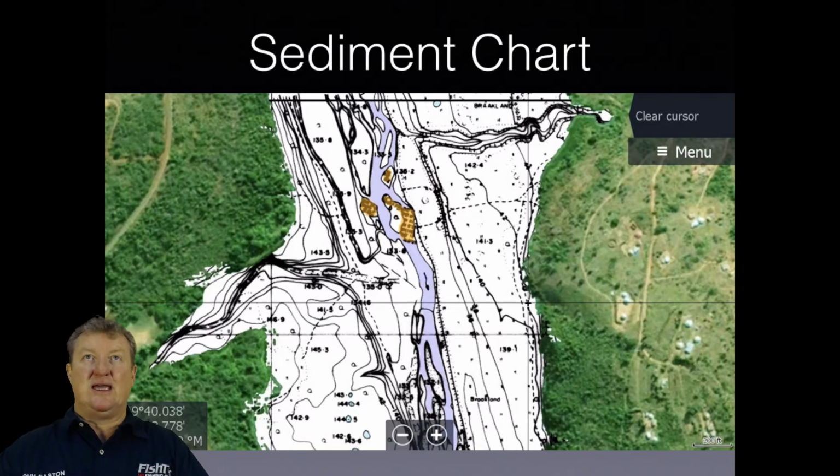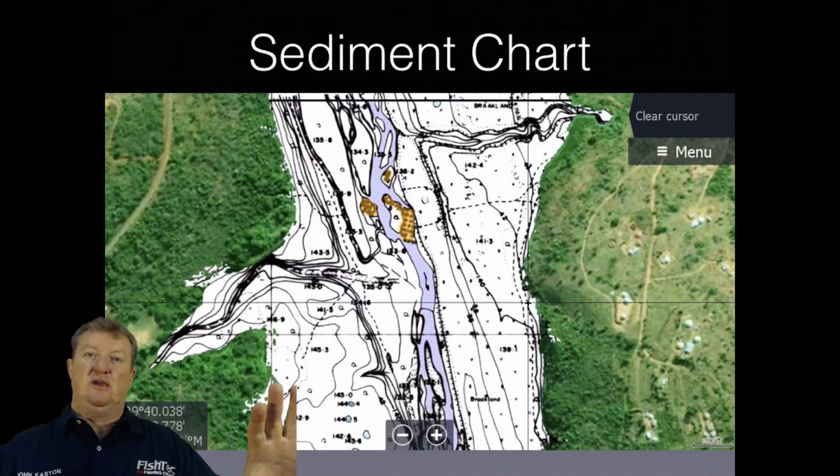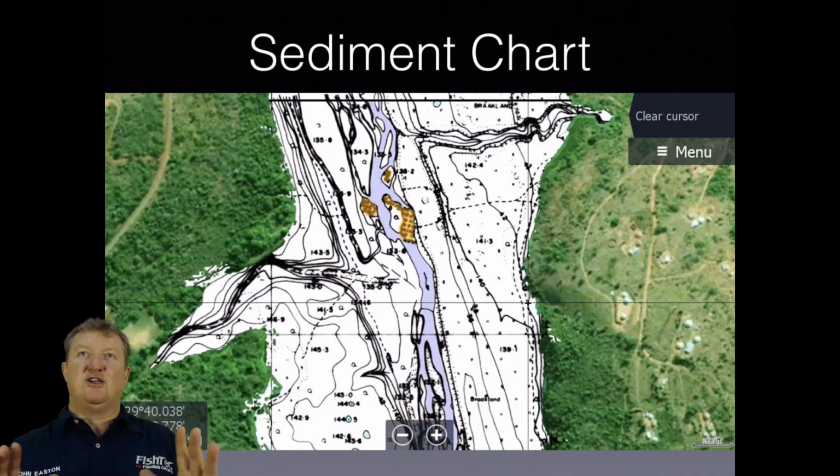But here, in this case, if you take the sediment charts, I've even taken a little bit of satellite imagery and I've superimposed it over the sediment chart. The biggest problem with the sediment chart is you don't know where the shoreline is. But when it's geo-referenced and you place a shoreline, this is 100% shoreline, as if Inanda was 100% full, and you place it over the sediment chart, you can see exactly where the water is.